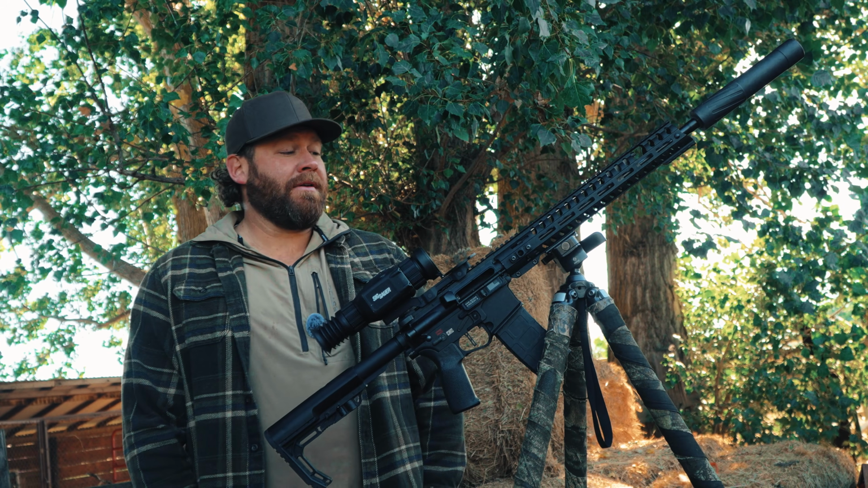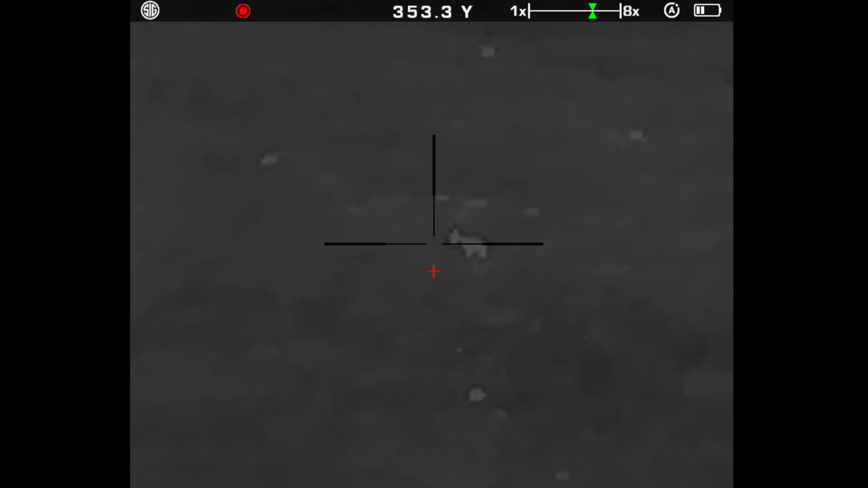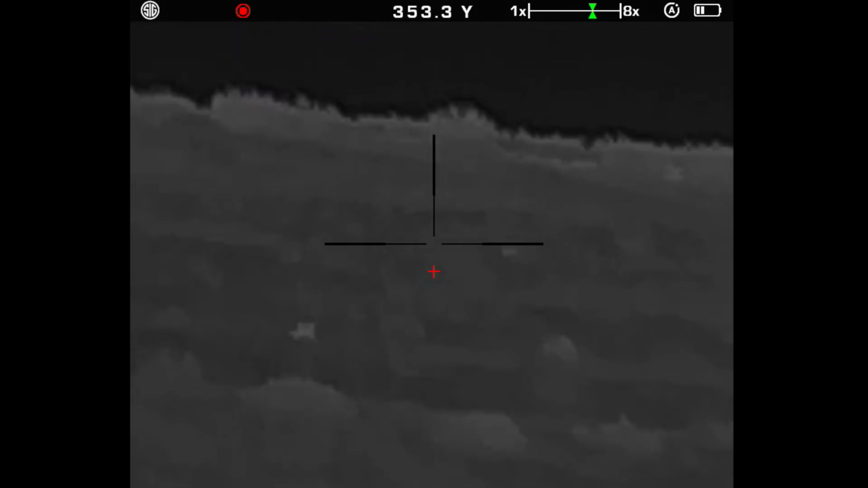I'm going to go ahead and be honest and tell you that the coyote that I shot at at 300, I think it was 350 yards, I missed. It might have been me. I wasn't in a super great position to shoot from, and it was a little shaky, and I also didn't go verify my dope at all. So I plugged in the numbers. They might not have been quite right, which would be why I missed.